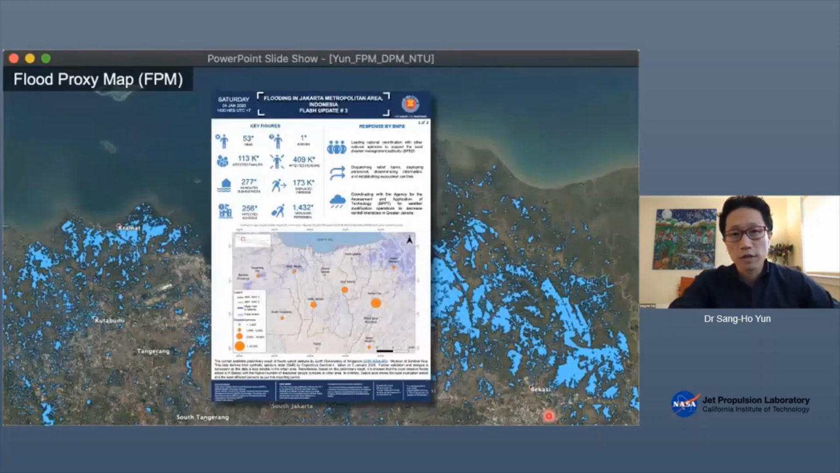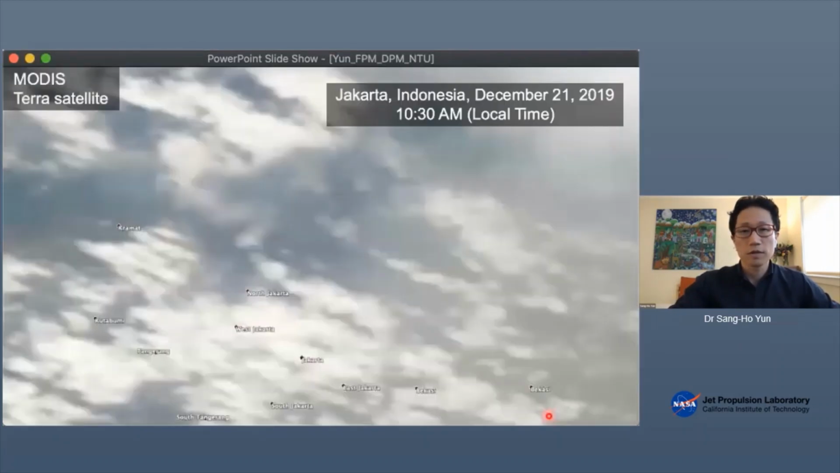And this flood map was delivered to the AHA Center, the ASEAN Humanitarian Assistance Center, and they use this to assess how many people were affected by this event. And by the way, on the same day, December 21st, if you look at the optical image, it looks like this. It's very cloudy.